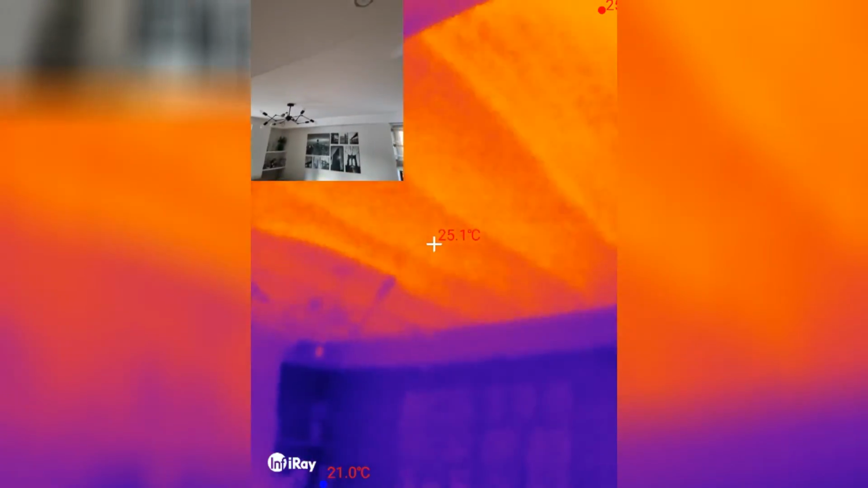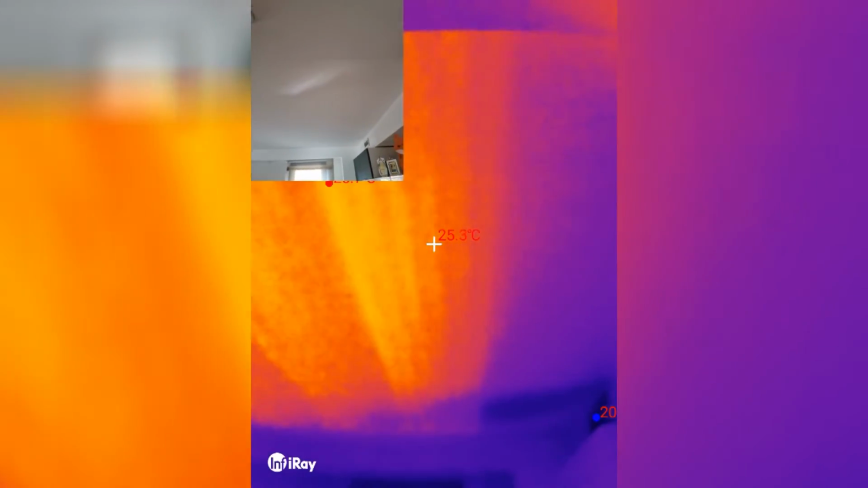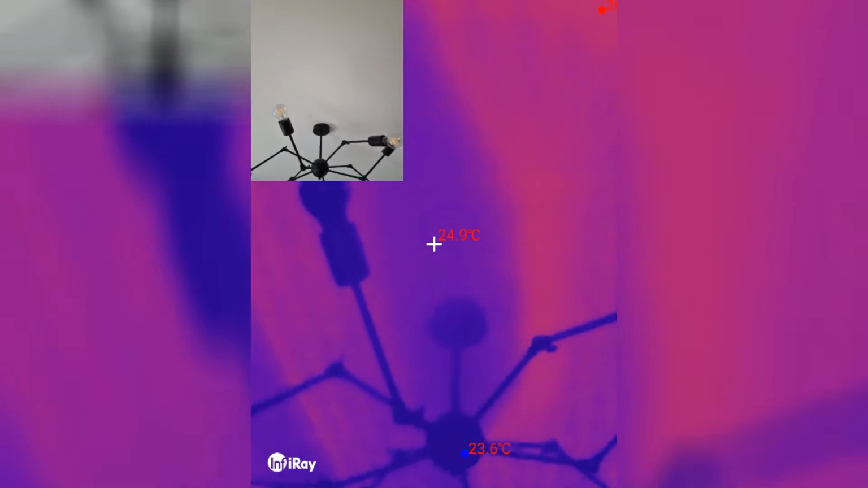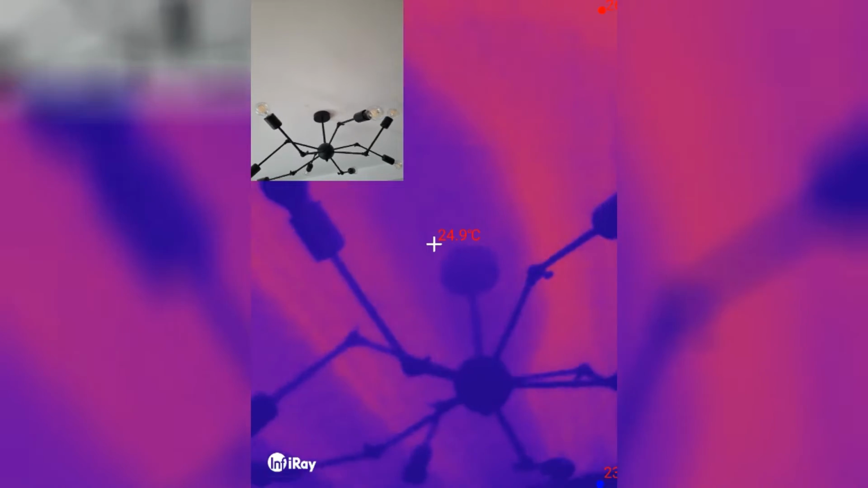The kids just left, so these are warm clothes, and the ceiling heating. Oh, that's going to be so useful if I need to put some more lights in. And I remember I specifically asked the builders to leave out some room for the chandelier. You can see how they curved the pipes away. So if I drill into the ceiling, then I'm not going to hit any pipes.